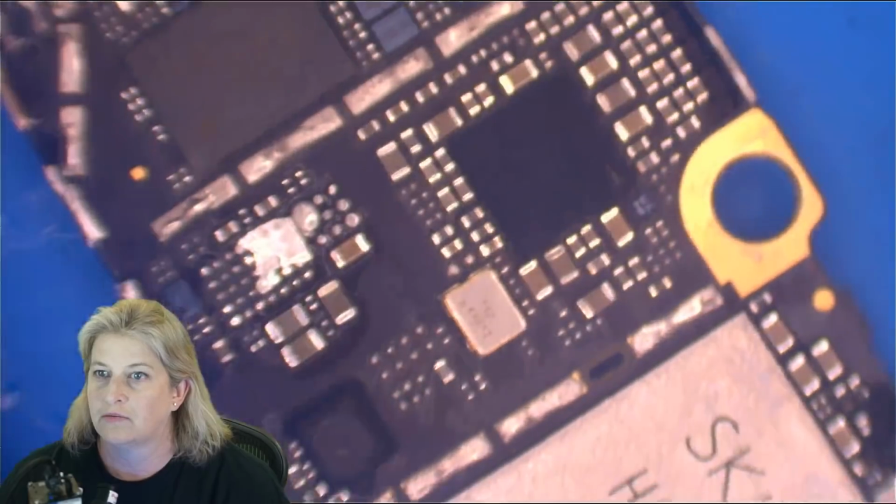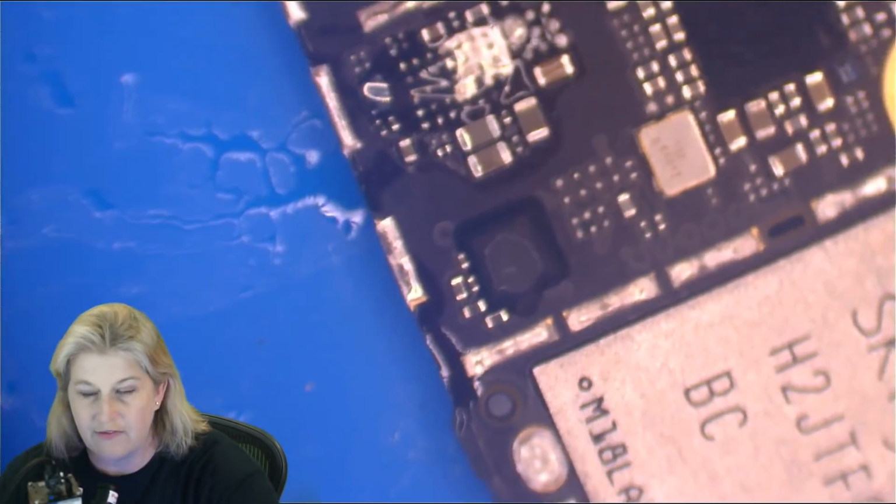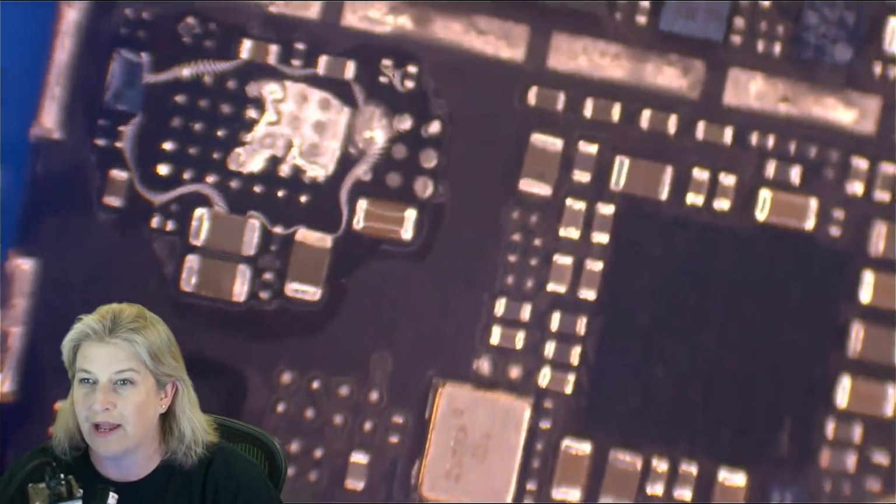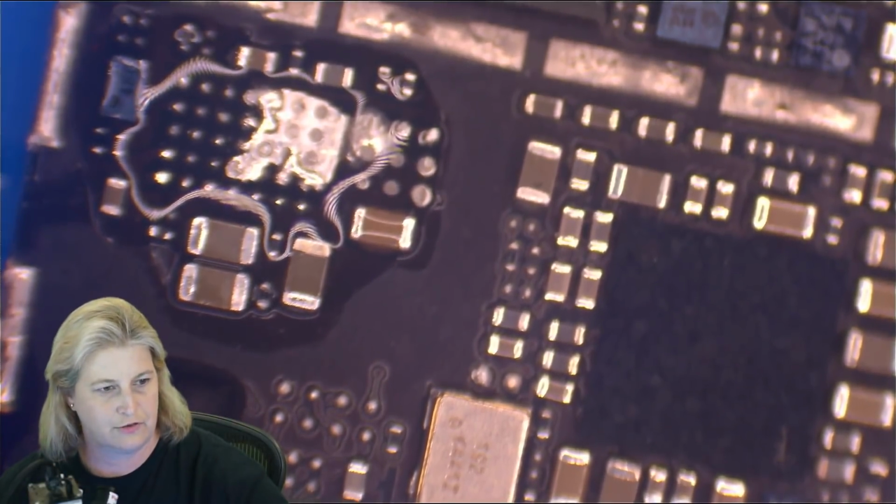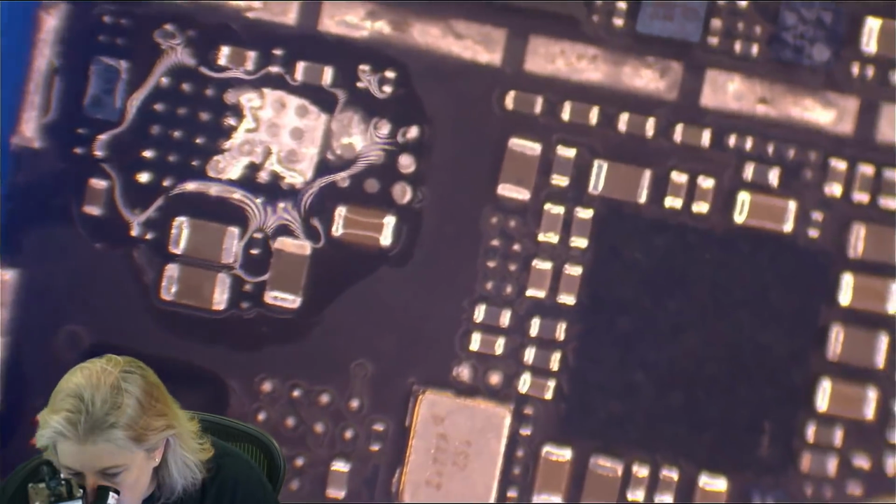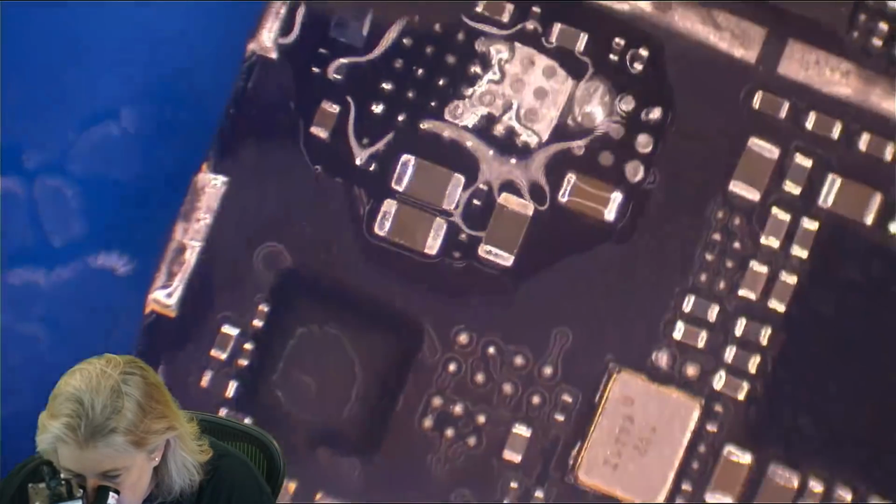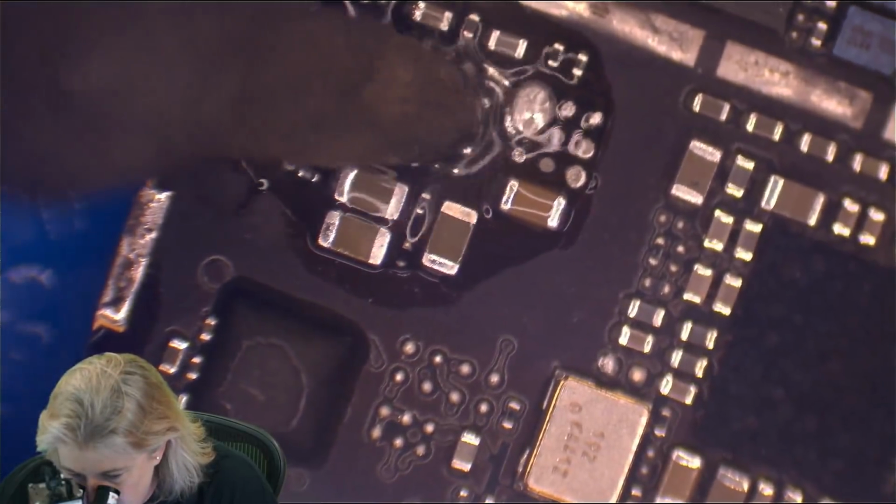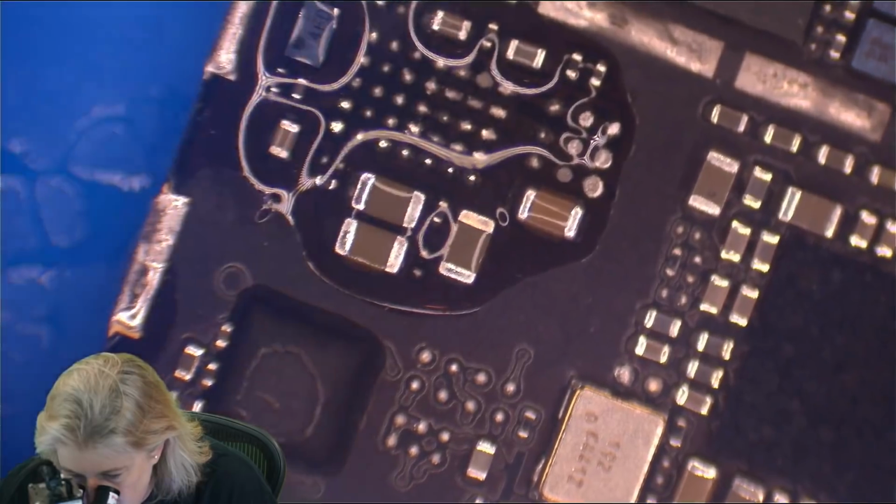Okay, so let's get rid of this. Look at that. That's pretty impressive. I kind of want to go back and ask who dropped a tweezer on you and caused all this nonsense? I really don't even know, when you're taking off the shield, how did that come to be? All right, nevertheless, now we're on a faster road to get home.